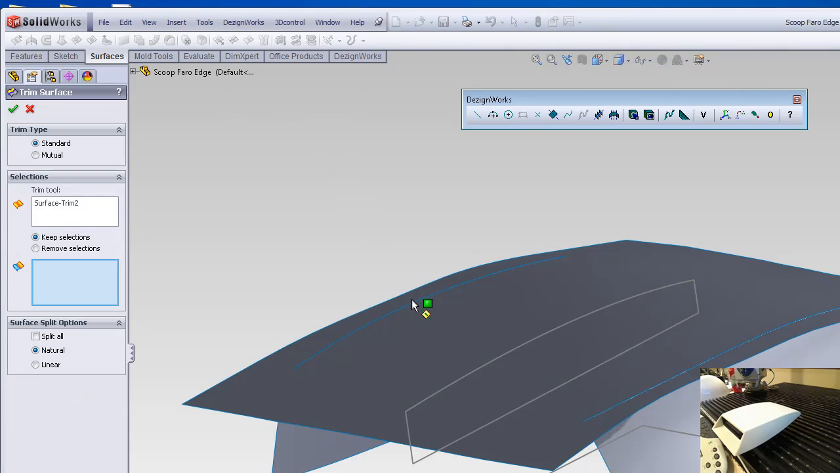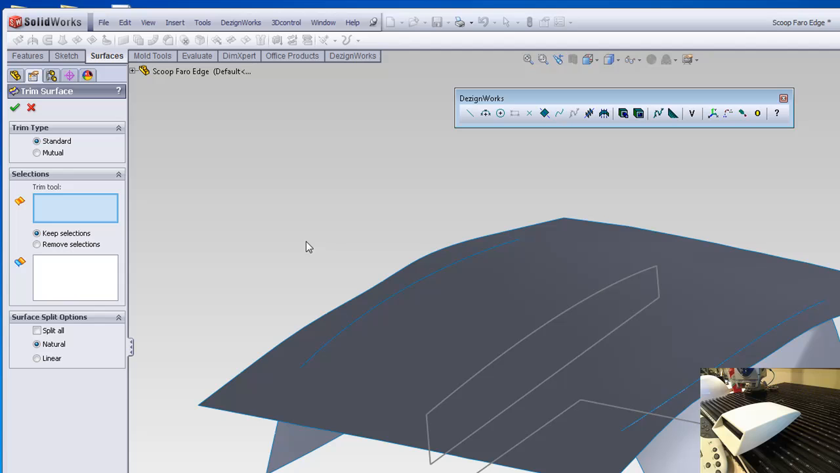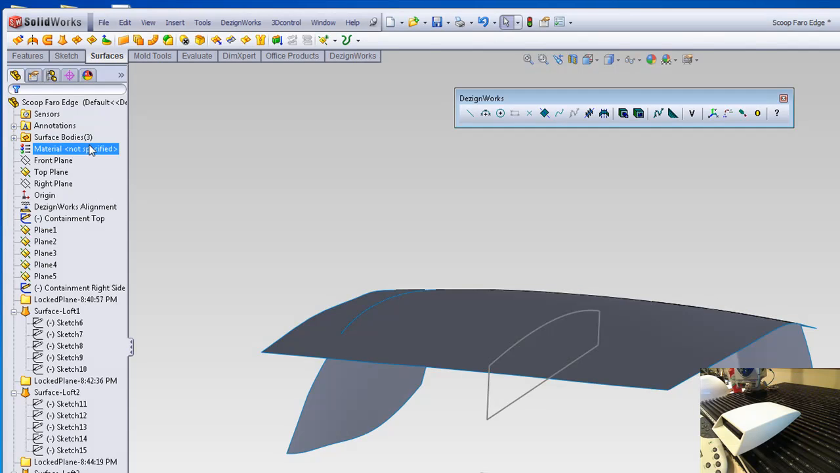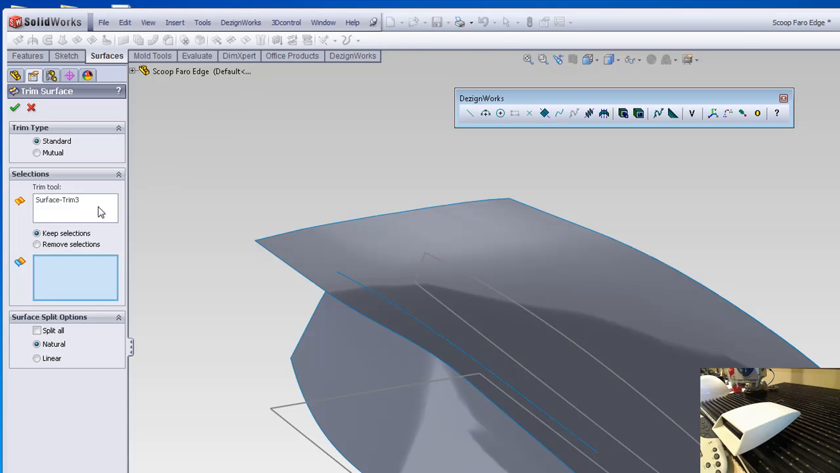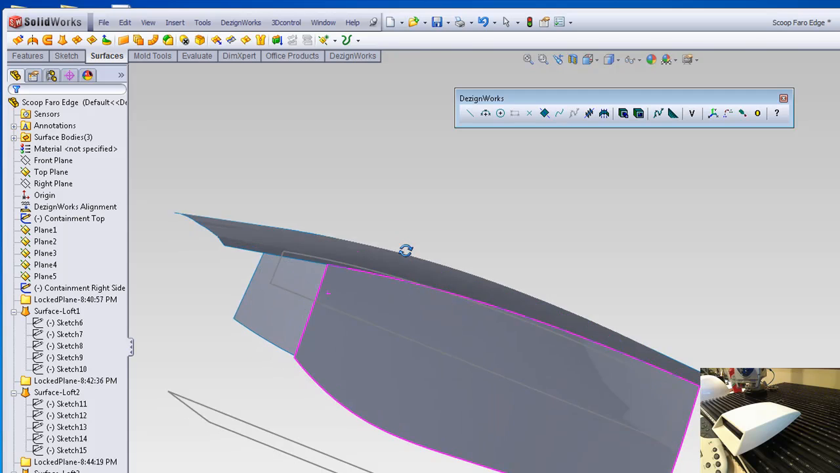We're going to trim this. So our trim tool will be this. We're going to keep this. We'll just repeat it over here. So you can see we're going to build perfectly square corners. Trim tool in this case is going to be this. We're going to keep this. So now you can see we have those perfectly square corners.